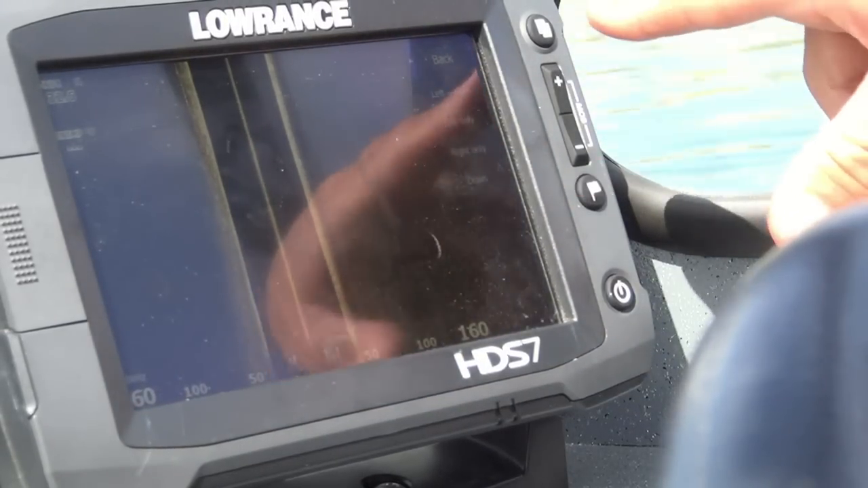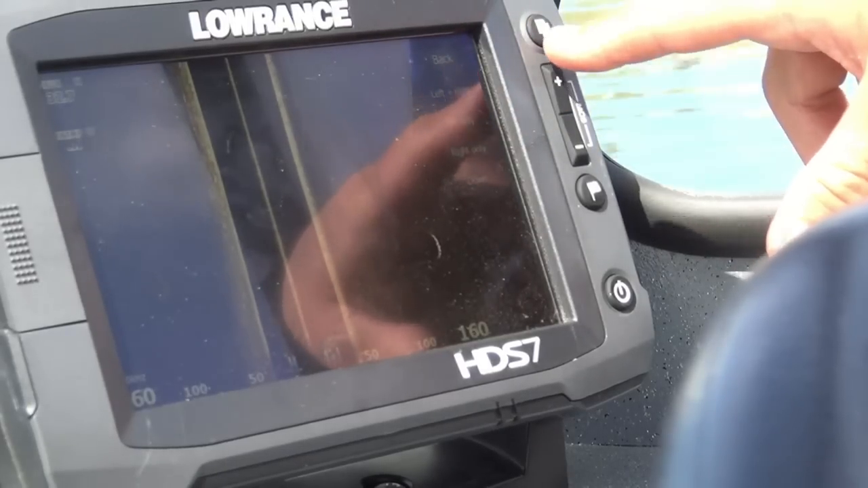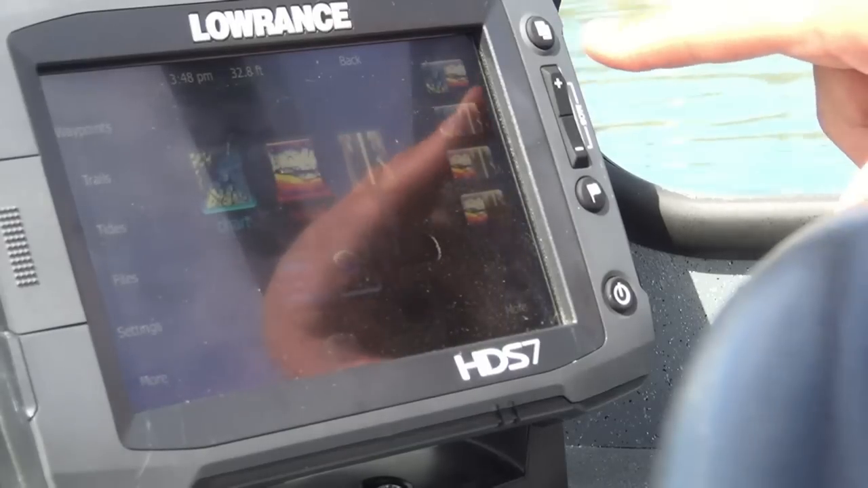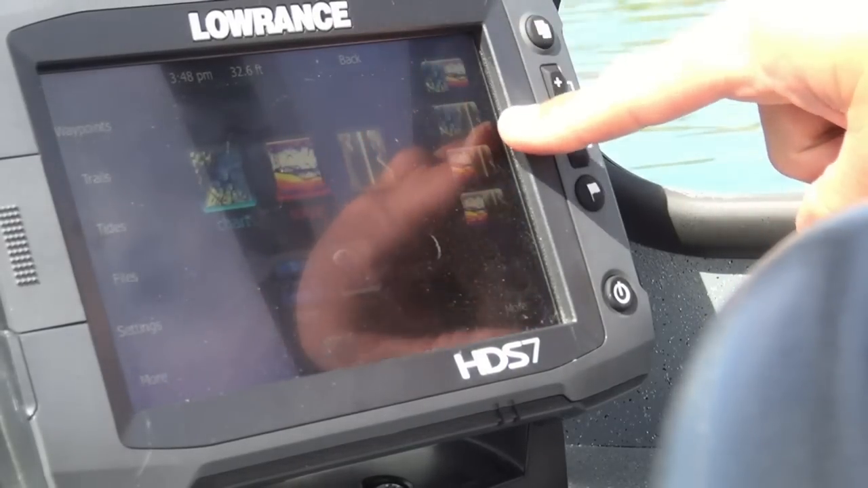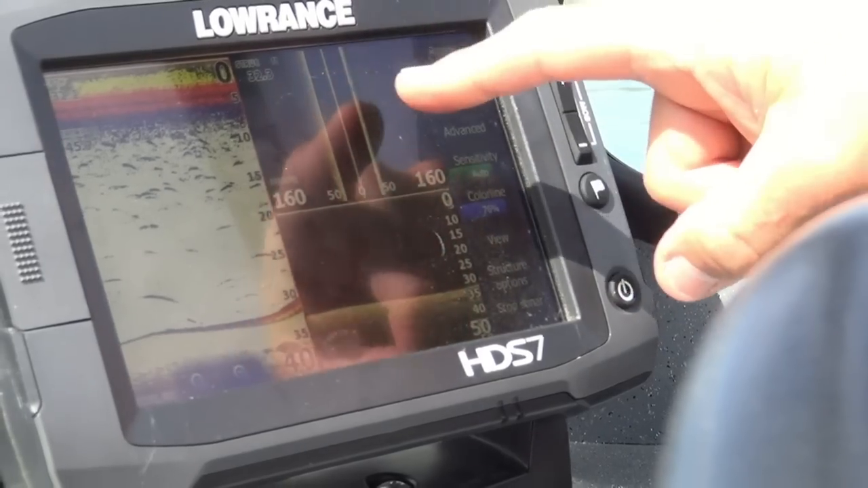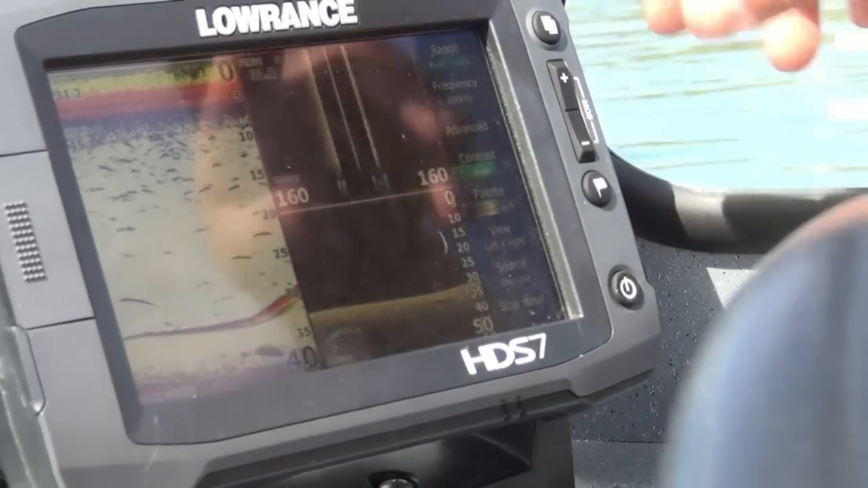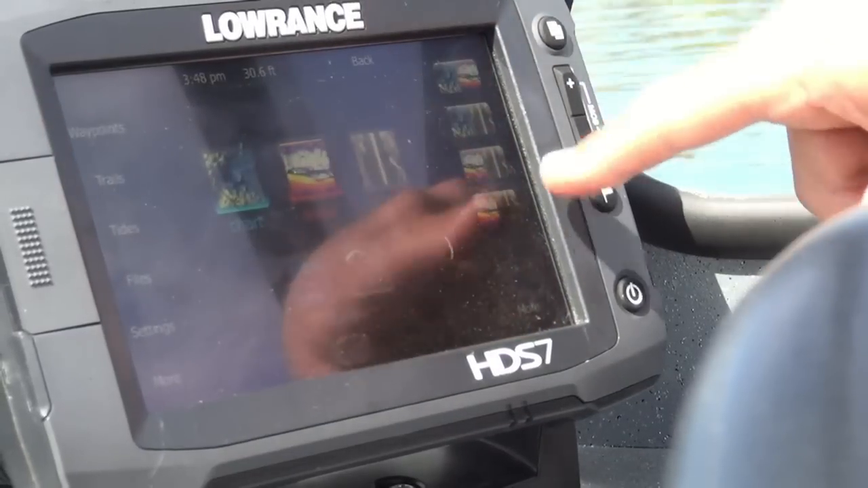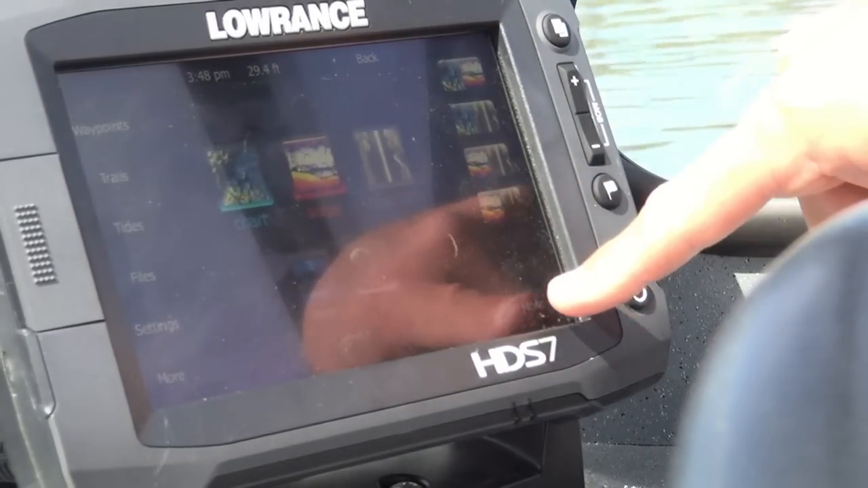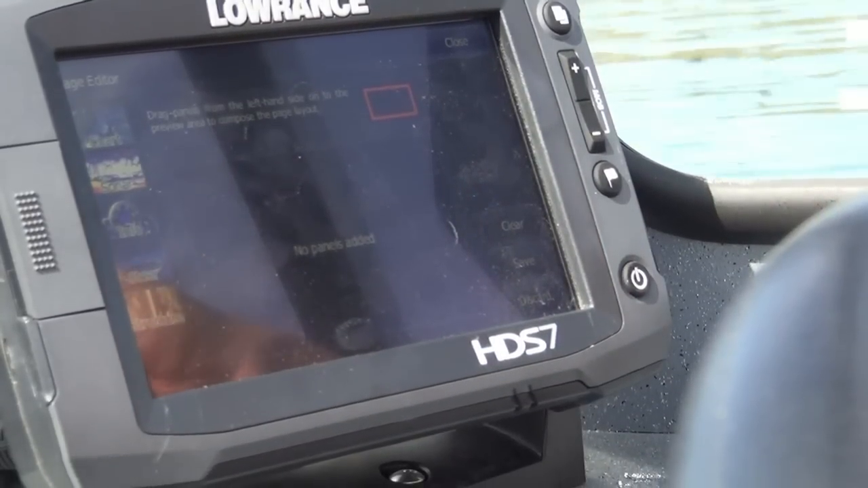I'm going to go back to this main menu and show you one of what I think is a fantastic feature of the new Lowrance touchscreen. And that is, over here you have all these preset windows of how you want to look at your screen, whether you want side imaging up here, down imaging, or your sonar. If I go back there, I can come over here, and what we have is a couple blank screens. And so I can tap on that, and now what I can do is make my own screen.